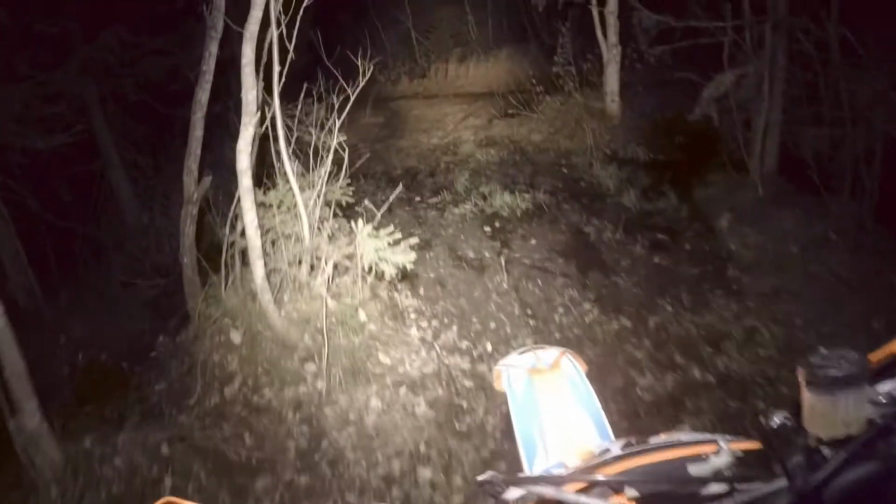You see all these wet areas here. It could be really deep, muddy holes. I'm trying to stay on the side where it's maybe not that deep.